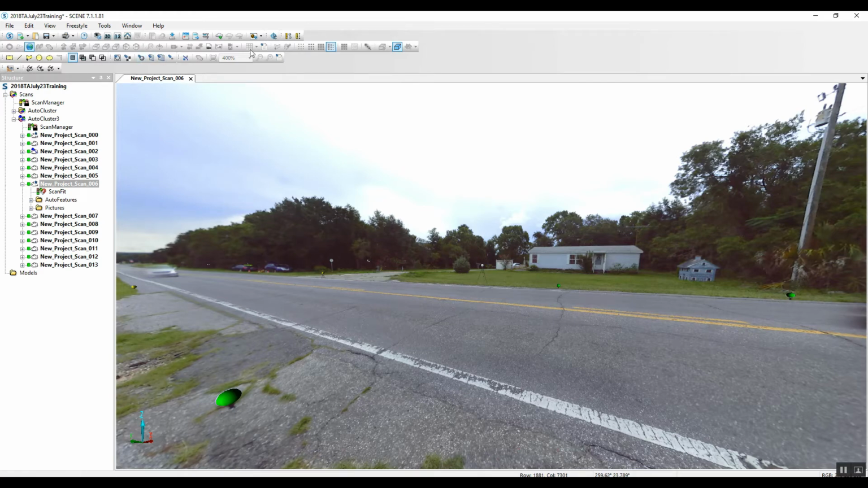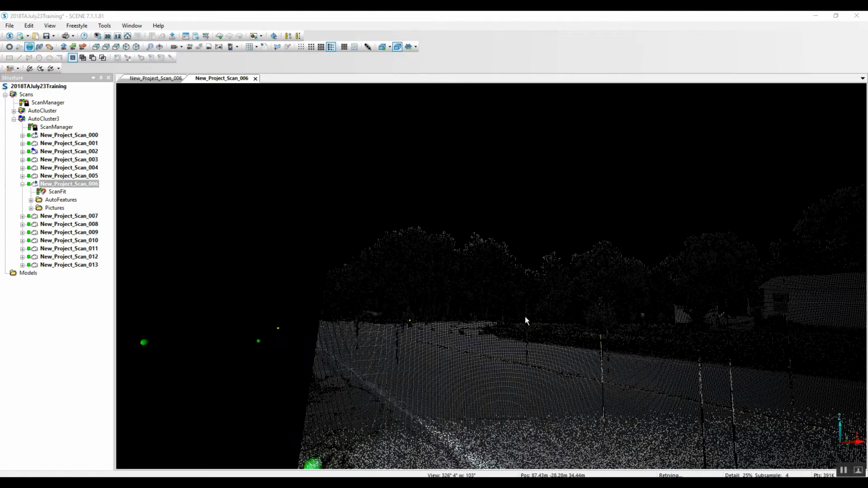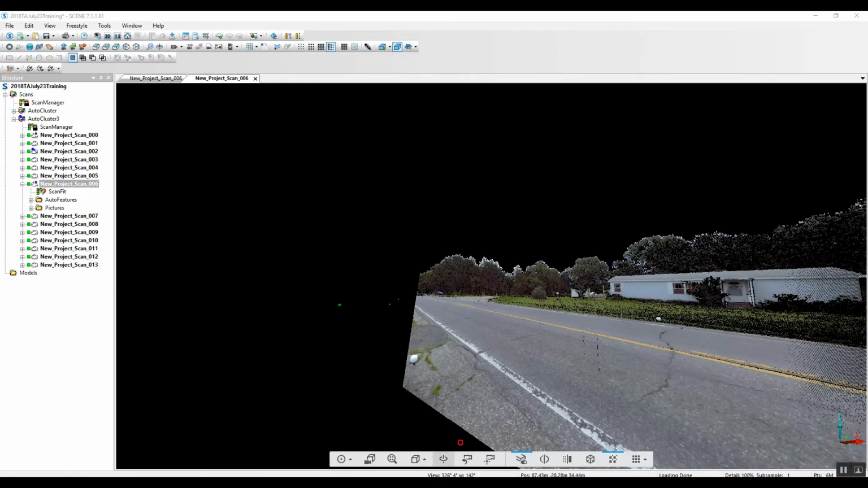So you can blindly go in here and grab a big section and drag your rectangular selector across again, go into 3D, and you can see it now.